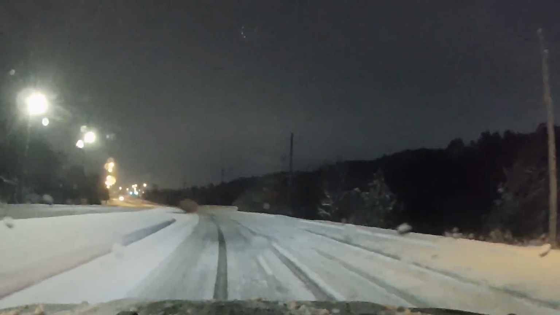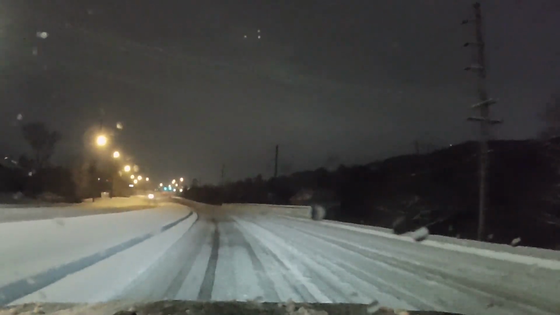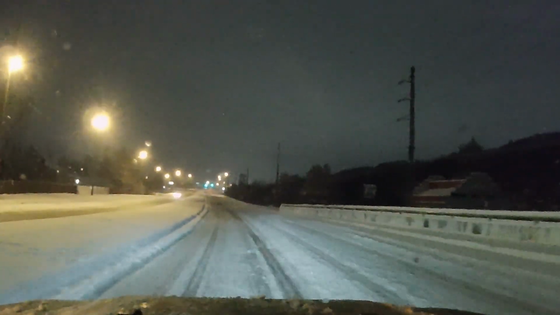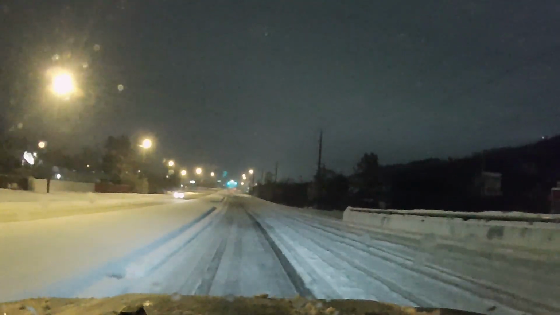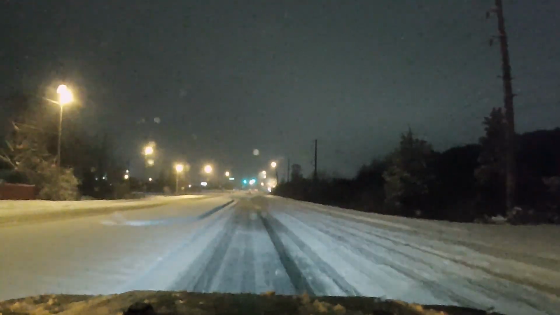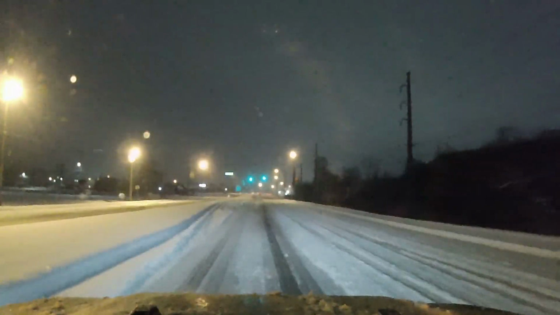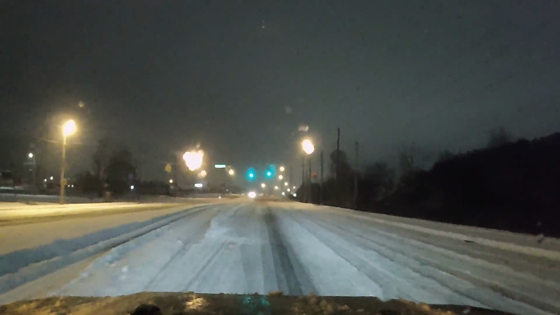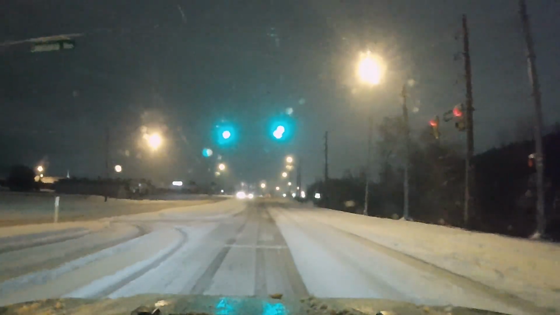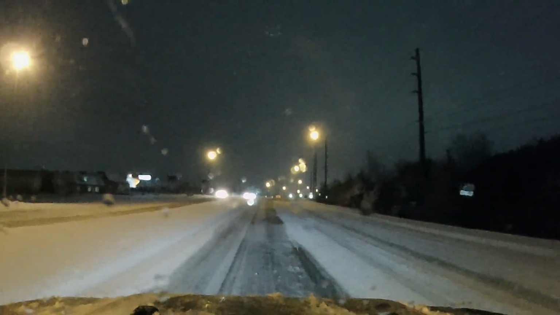For the weather conditions, I'm actually surprised at how many people are out on the road. Dumbasses. And yes, I realize I am on the road. My wife already called me a dumbass, so that's all right. I really hope this sleet does not last too long and it turns back to snow.